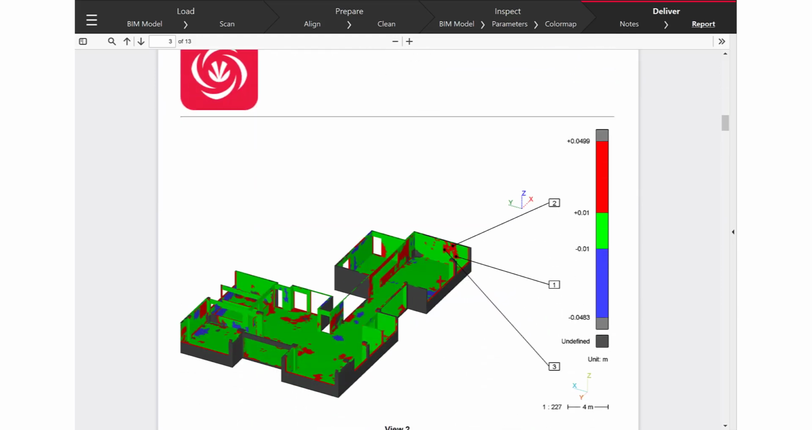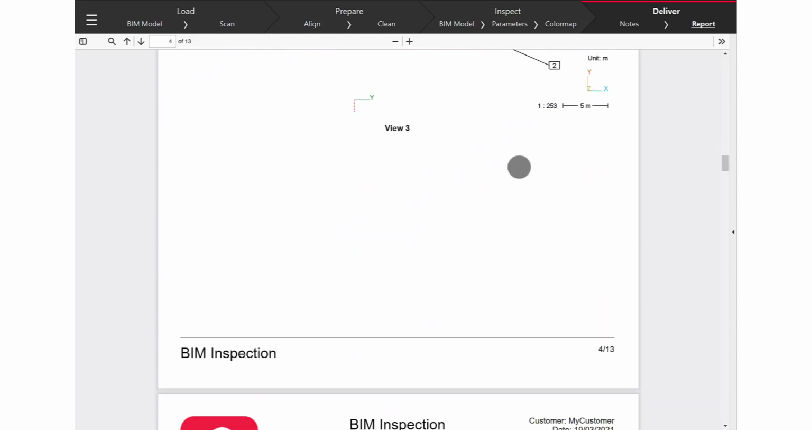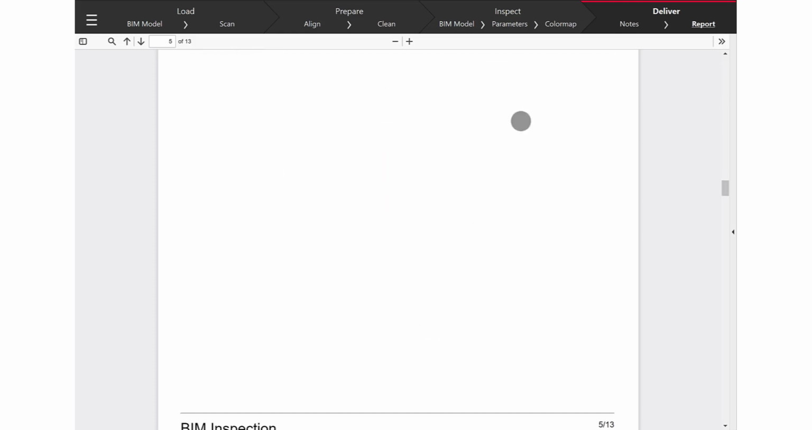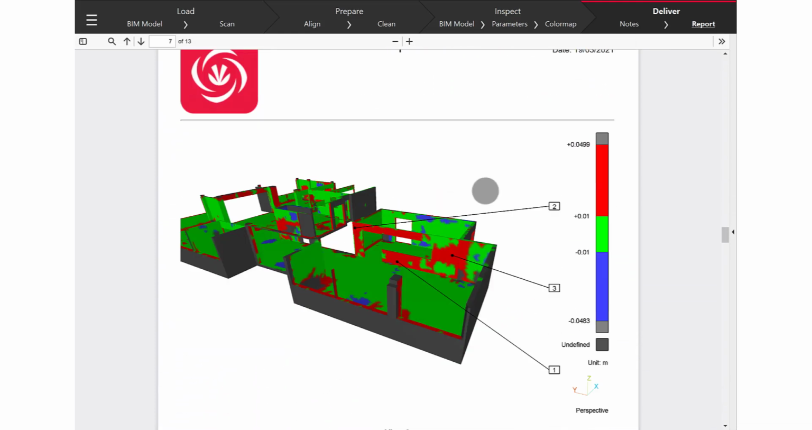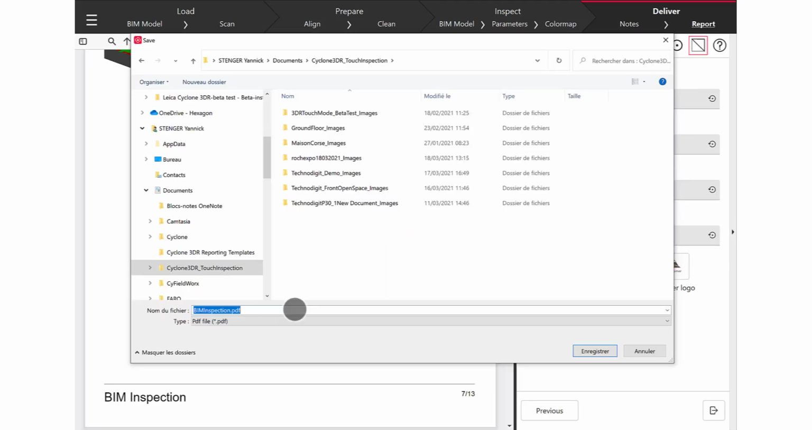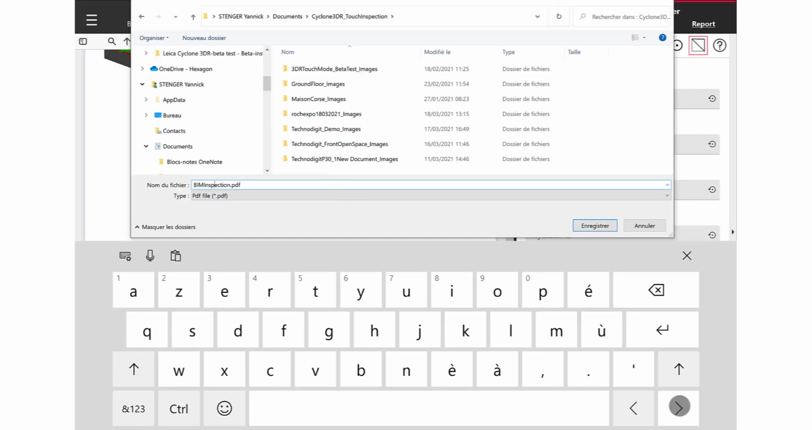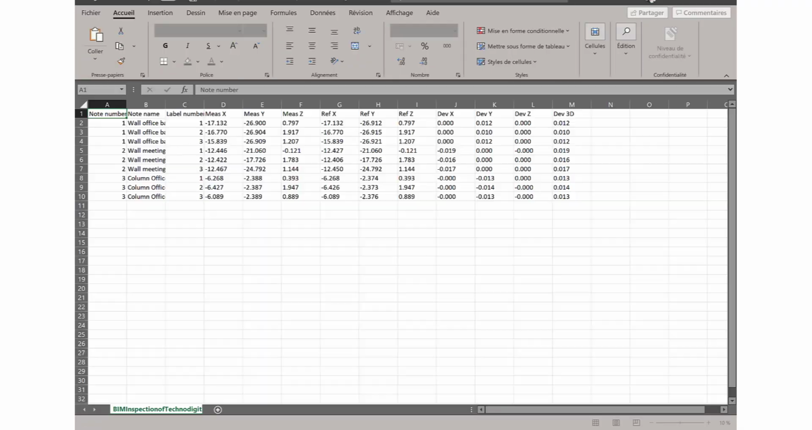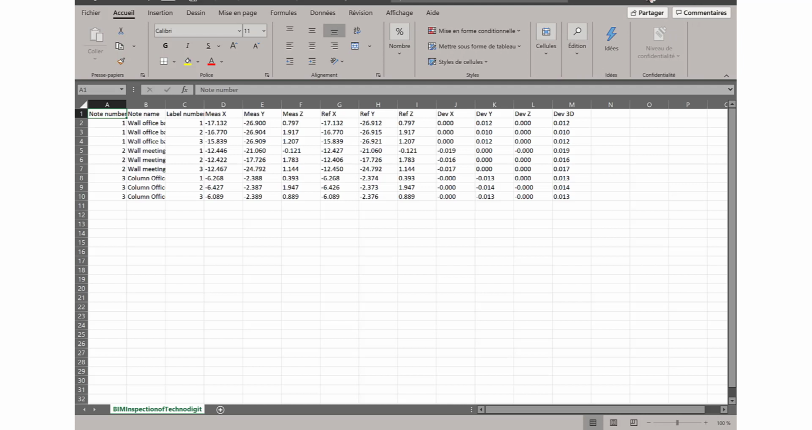So you can see that all the screenshots, the detailed table of deviations are part of this report. You have just seen how easy and how fast it is to create a report for your as-built inspection in the field and to help your customers in their projects.